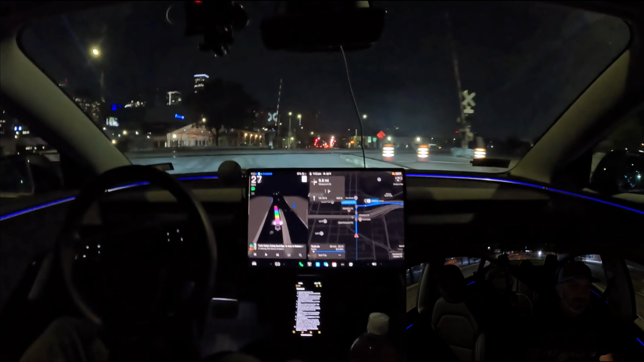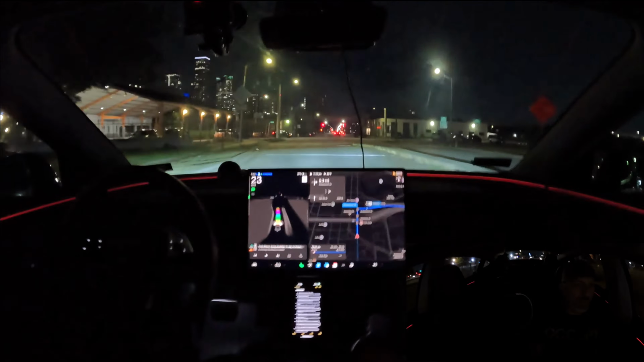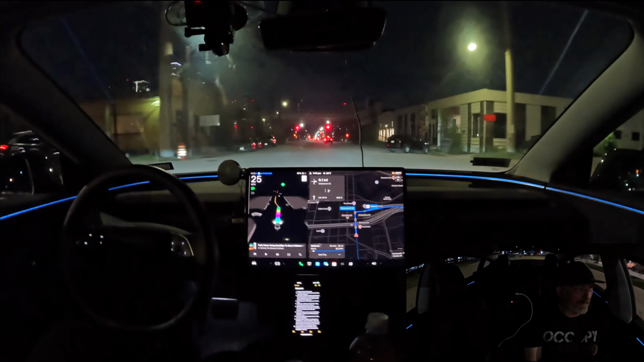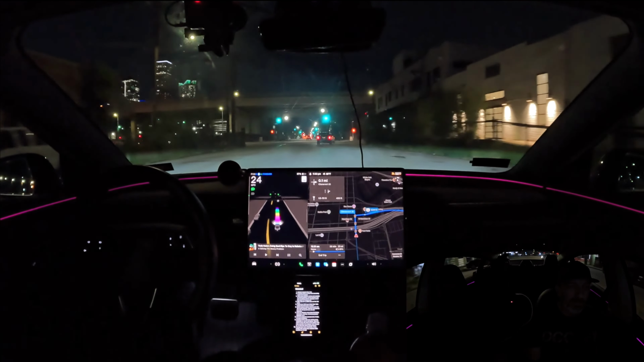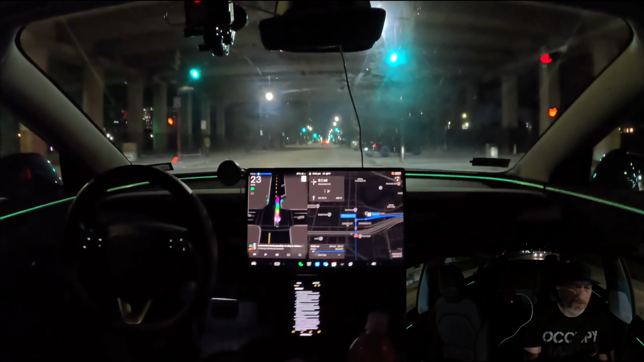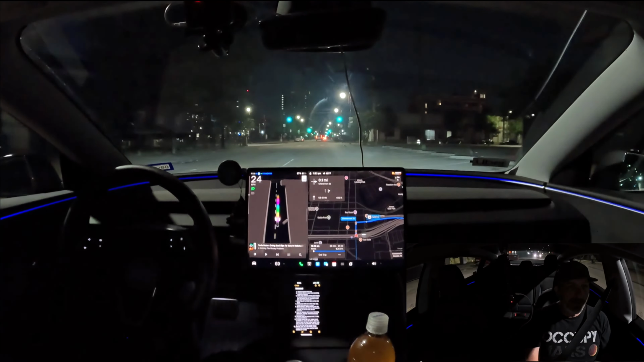Continuing on through the road construction, get over the railroad tracks. Whoa, whoa. Those are pretty rough railroad tracks there. All right, get back over here. Go underneath the bridge. We are in downtown now.